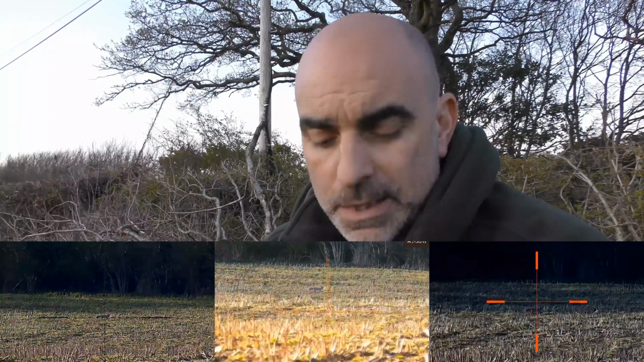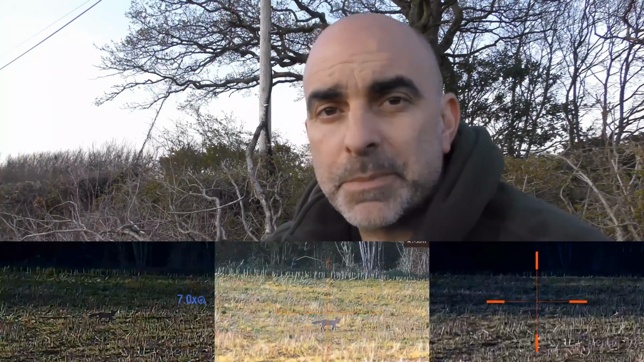As you can see, they're all fairly comparable. The Pulsar has a 3.5 times base mag, and the other two are on 4 times base mag. So now we're going to jump it up to around 7 times magnification on all 3 units.